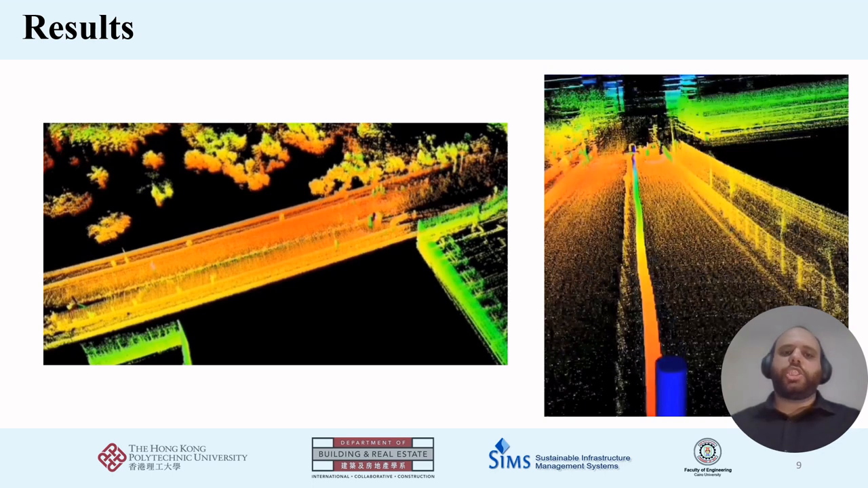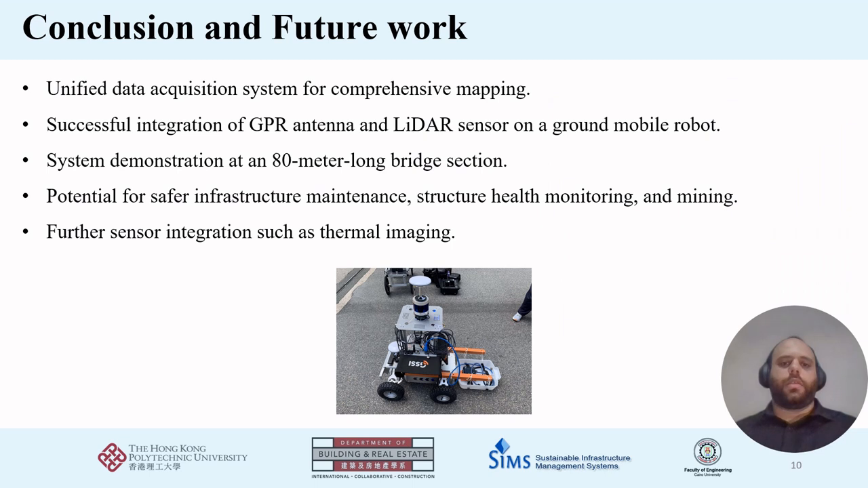Here we can see the sharpness of the final point cloud of the bridge. The robot's trajectory is shown also on the right-hand side, which will be used with the DMI data to align the GPR subsurface mapping. The merged GPR and 3D point cloud data can provide rich information about the environment's surface and subsurface features, such as pipes, wires, and steel bar defects.